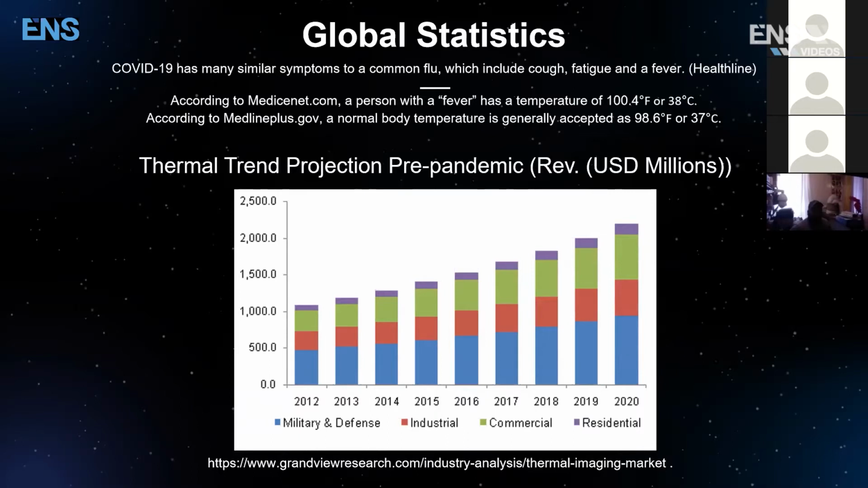Why am I sharing this with you? Because these are the elevated temperature ranges that we're looking for. We are looking for anything above 100.3. Okay, we're looking for anything above 100.3 because at 100.4 you are now considered to have a fever. Okay.